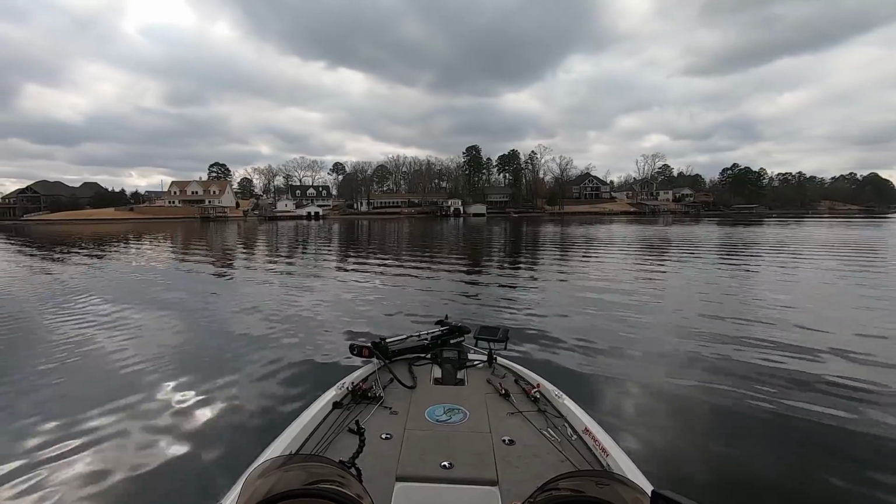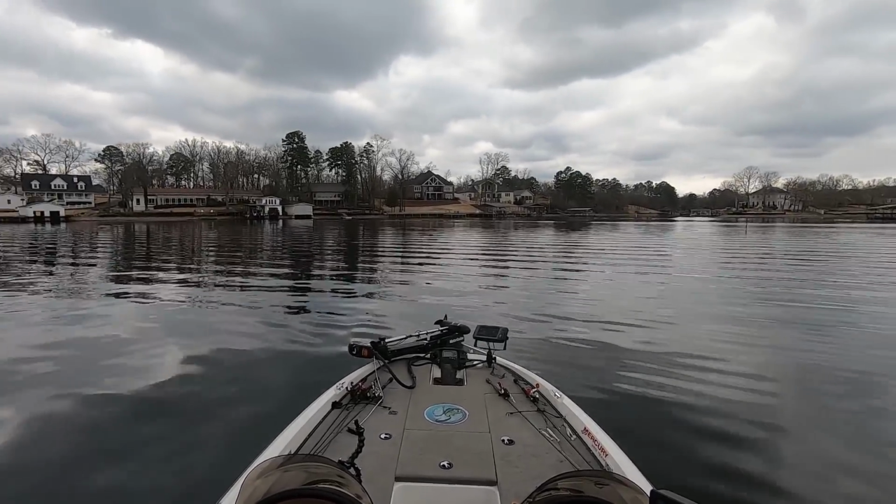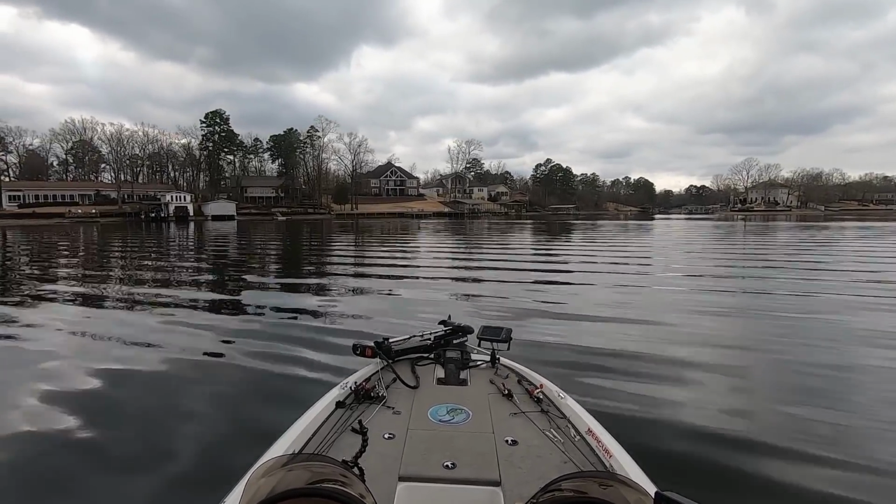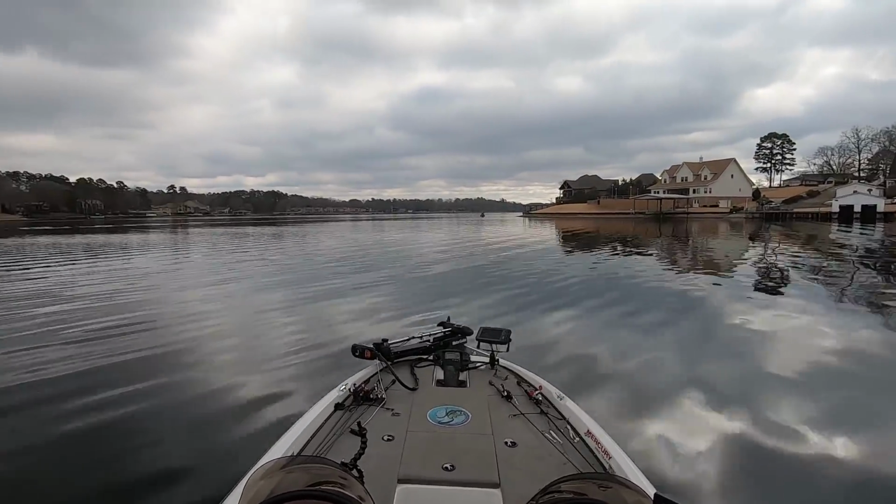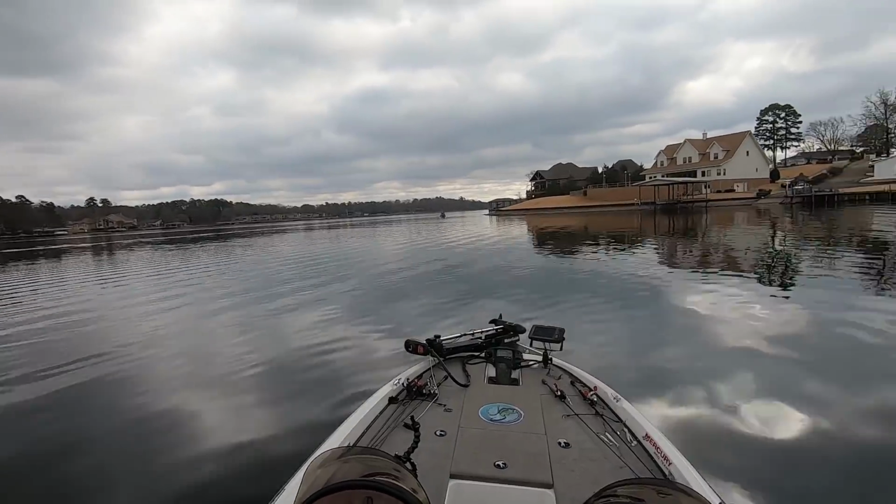And what this means is that I graph for maybe 30 minutes to 45 minutes at a time without making a single cast. And this is on a tournament day. And this is something that blows people's minds a lot of times because they think that if you're not putting your bait in the water, you're not catching fish. Well, that's definitely the case when you're fishing up shallow.